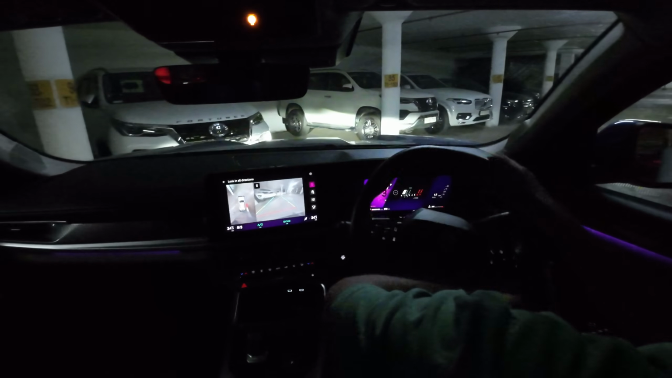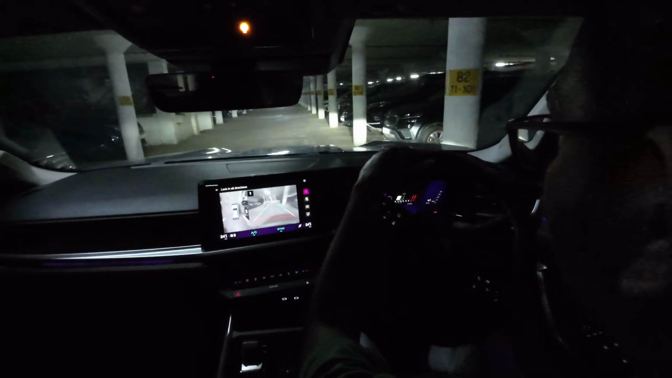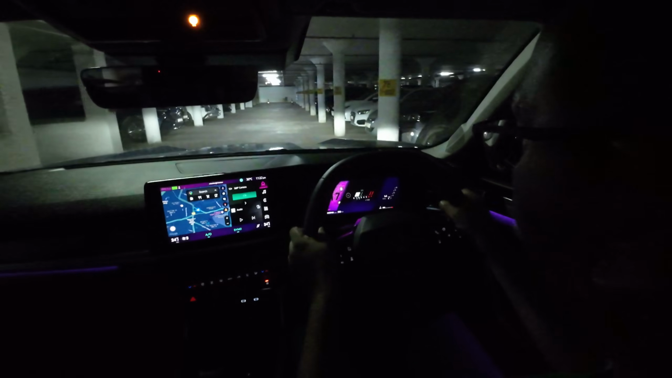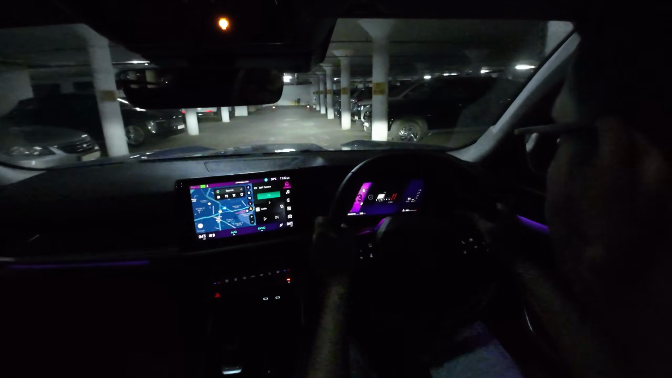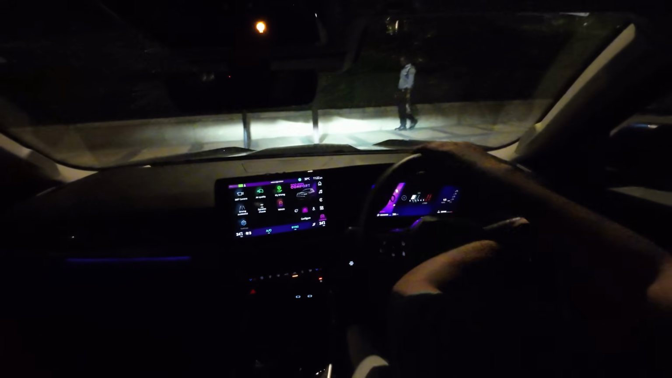Not because it's the fastest car or because it is the biggest, most spacious car, but it is the best handling car in this segment, period. And this is coming from someone who loves VAGs. I love my Volkswagen, at least the CVU ones. The MQB A0Ns are pretty much crap.